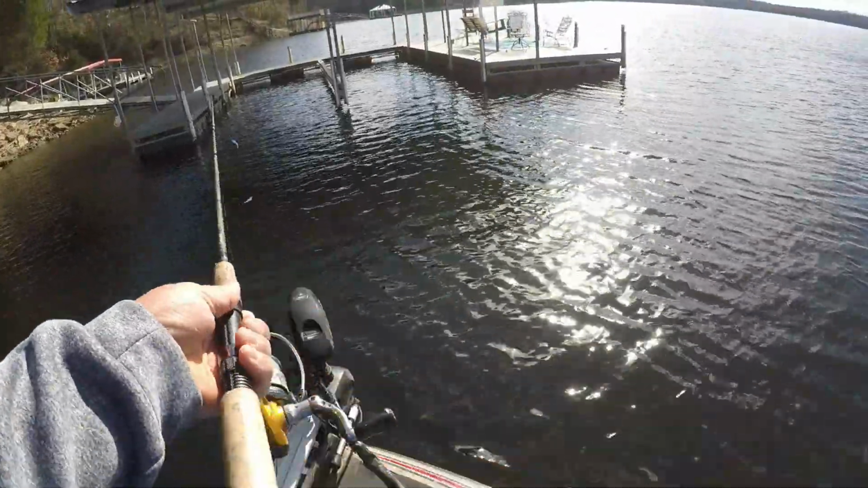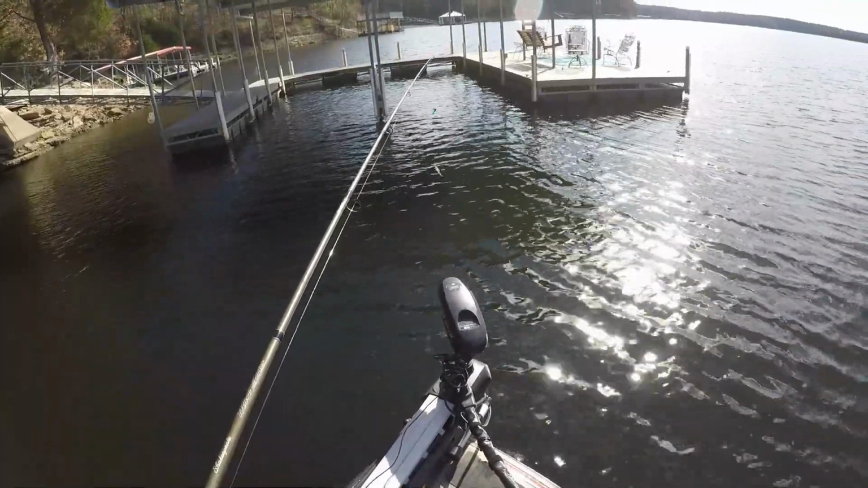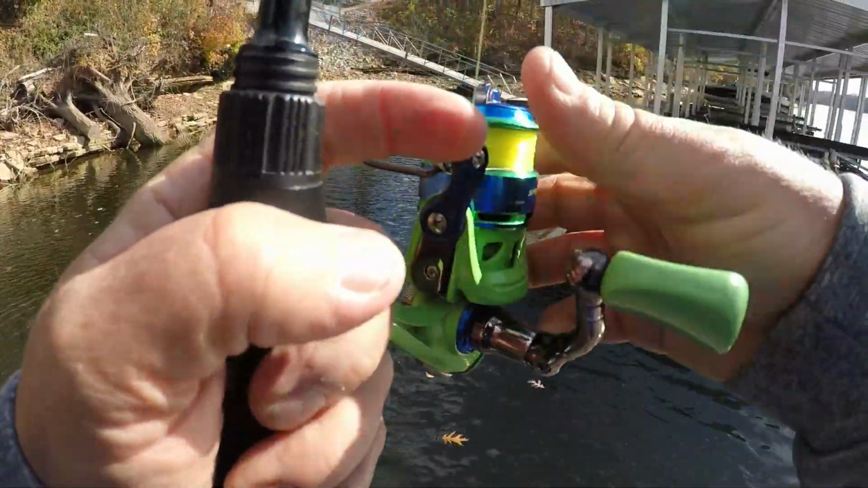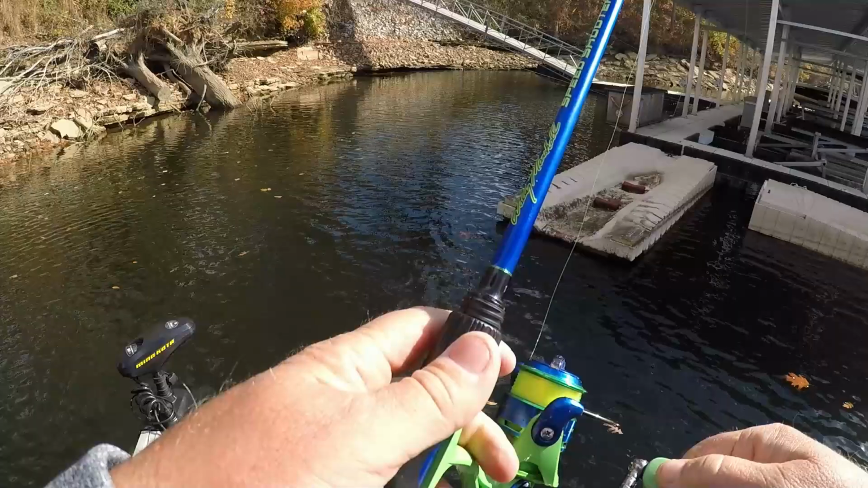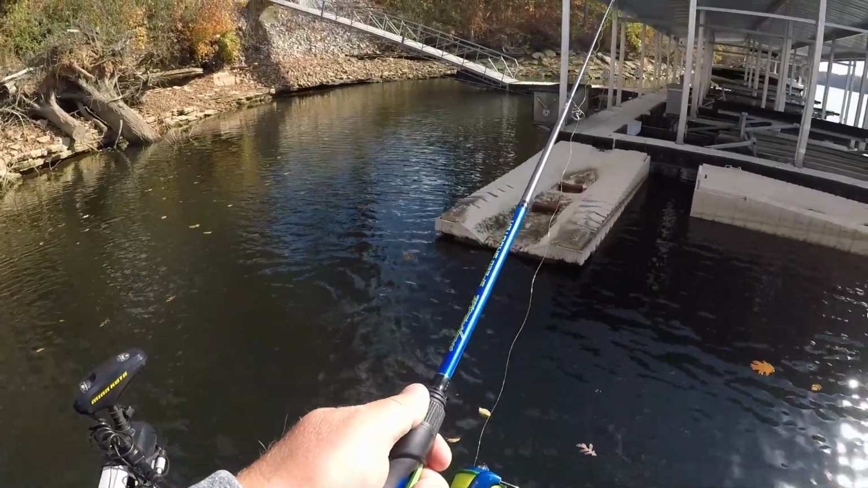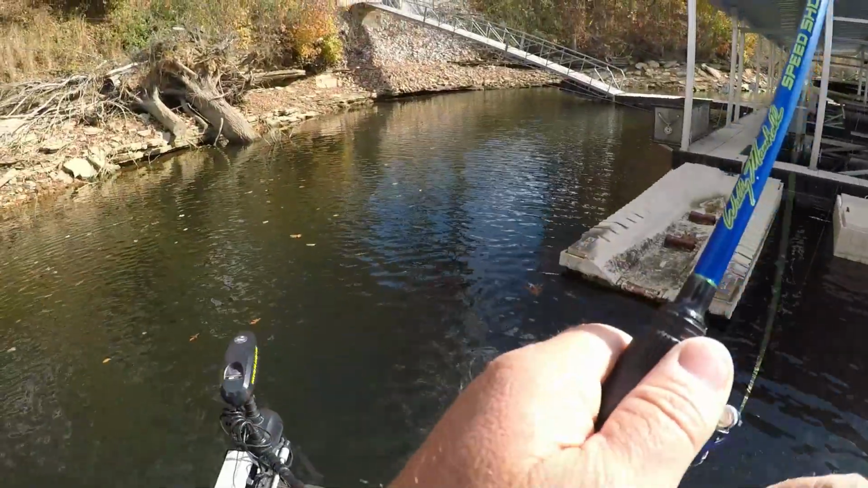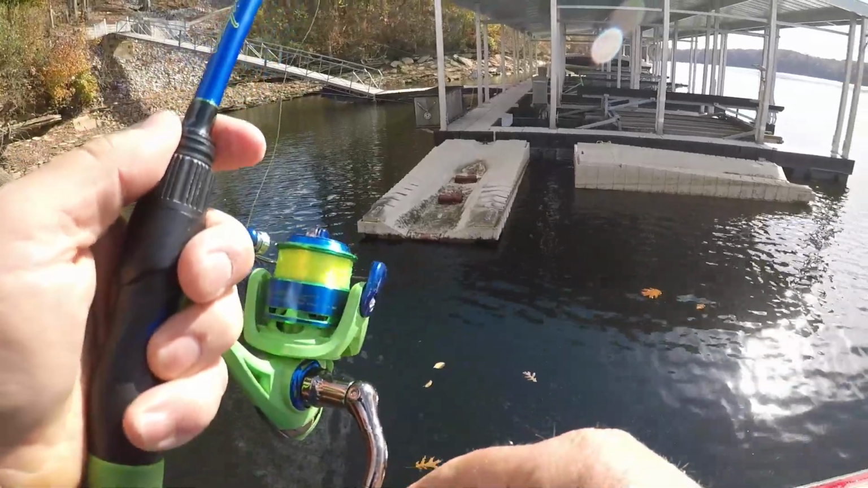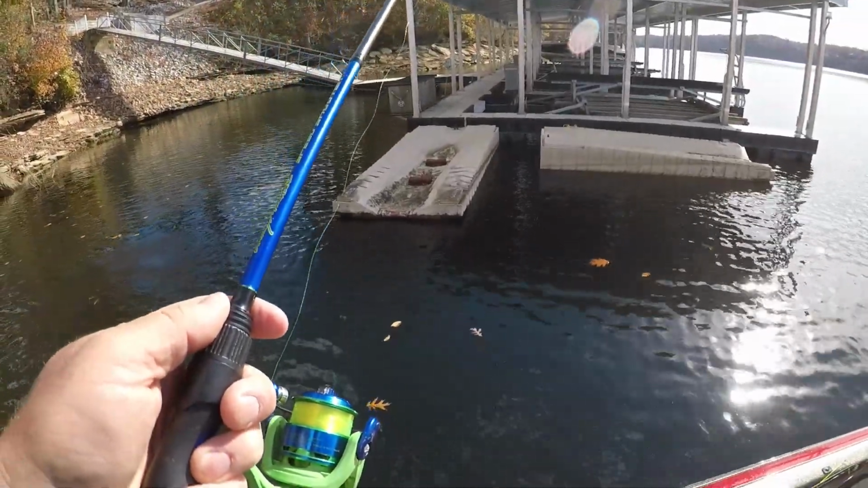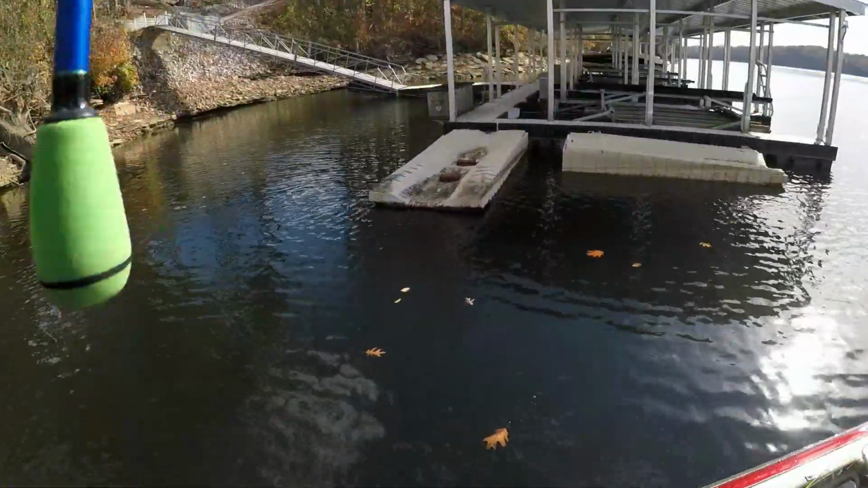That was my first good cast. That was about my second one, but I didn't go through the school on the first one. Guys, when it's like this, the key is to just hit a bunch of spots. Don't spend a whole lot of time on one. Don't know if that was a fish or... There he is.